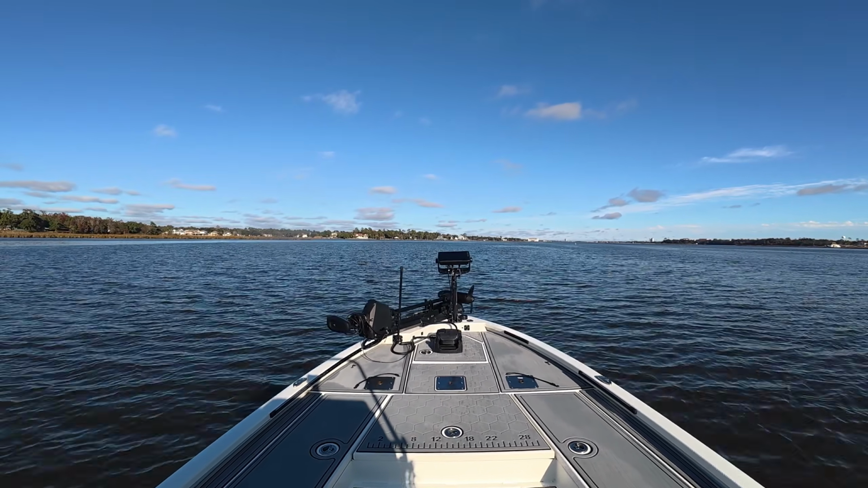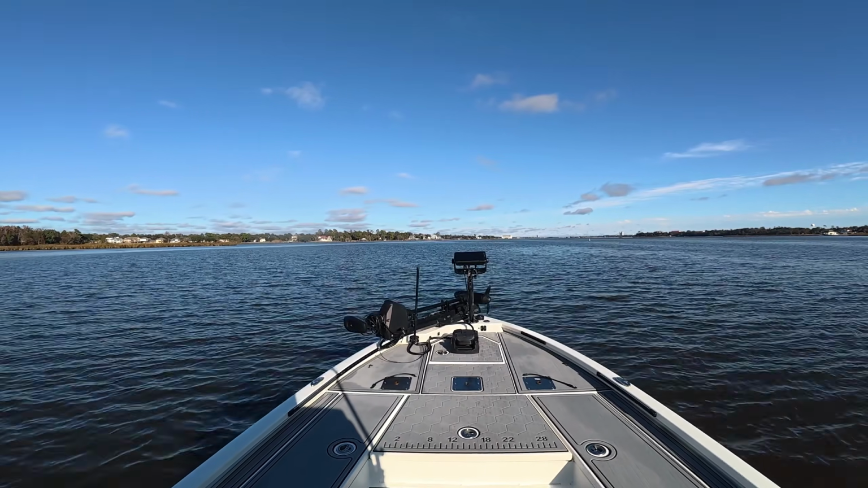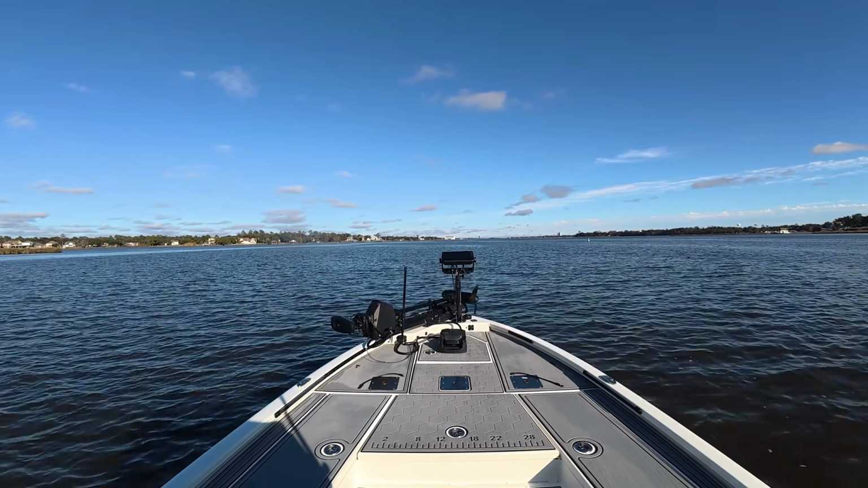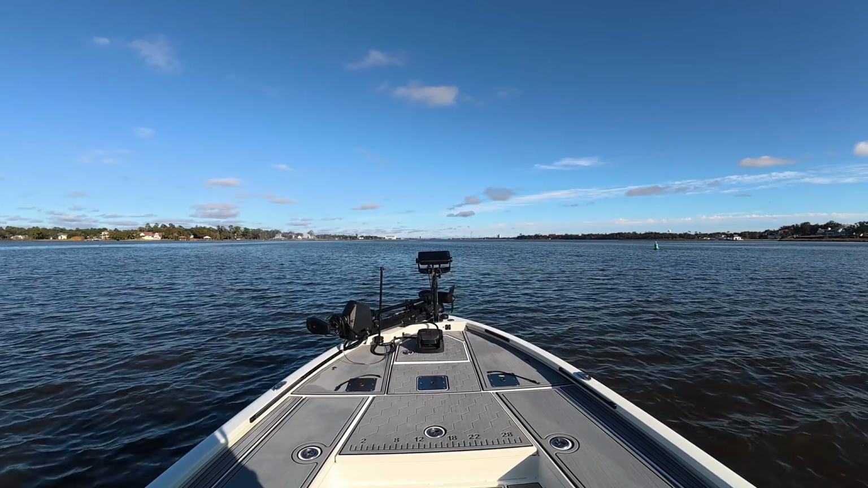In my opinion, figuring out how to put a few fish in the box on days like this is often more gratifying than stumbling into a feeding frenzy and catching them every cast, and undoubtedly will build your fishing knowledge and skill set.